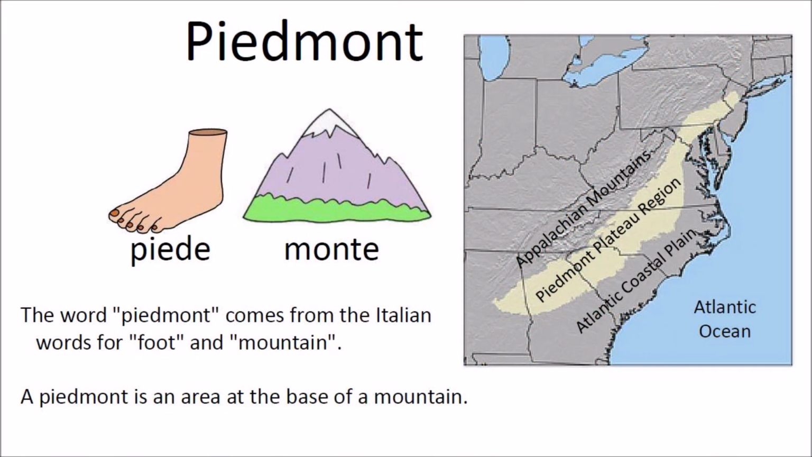The word Piedmont comes from the Italian words for foot and mountain. A Piedmont is an area at the base or foot of a mountain. In the United States, the Piedmont is a plateau region located between the Atlantic coastal plain and the main Appalachian Mountains, stretching from New York in the north to central Alabama in the south.